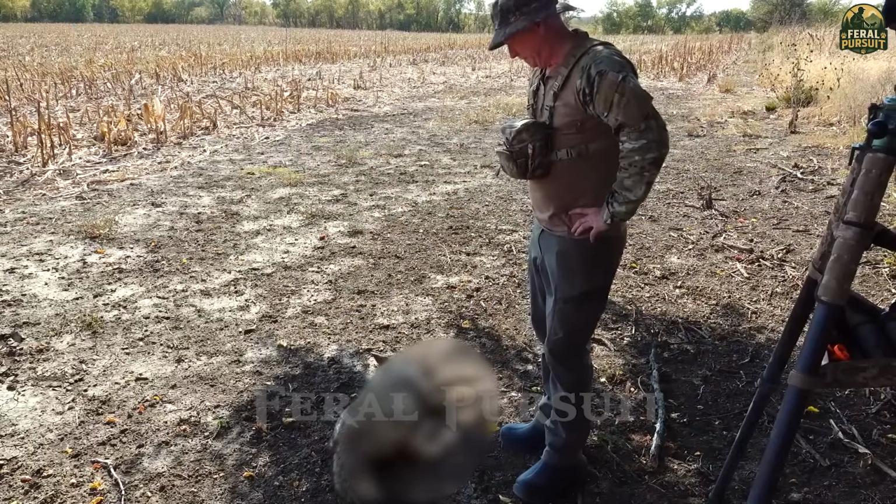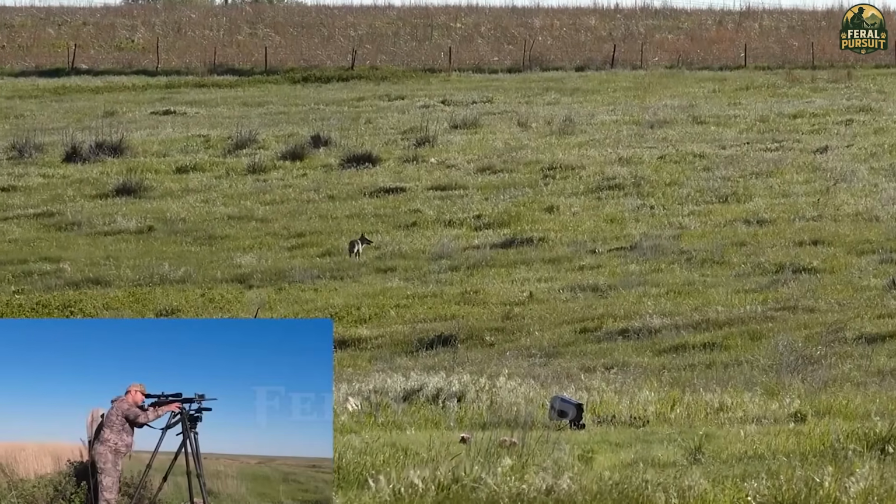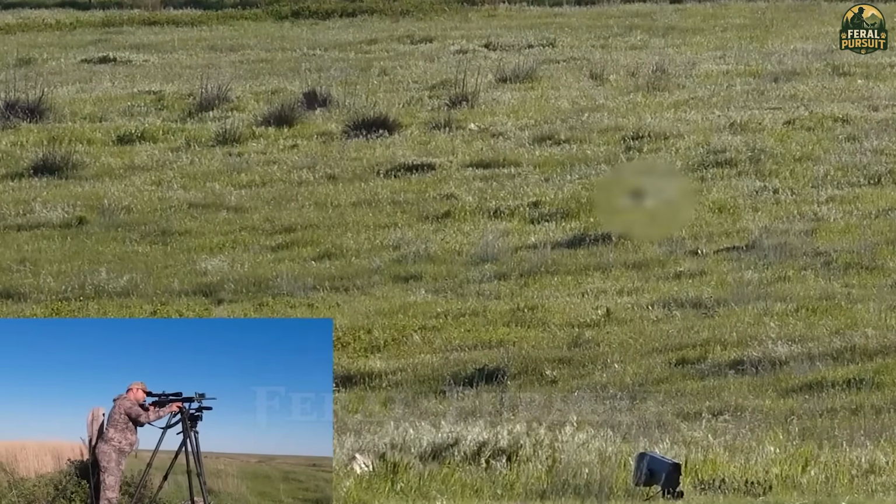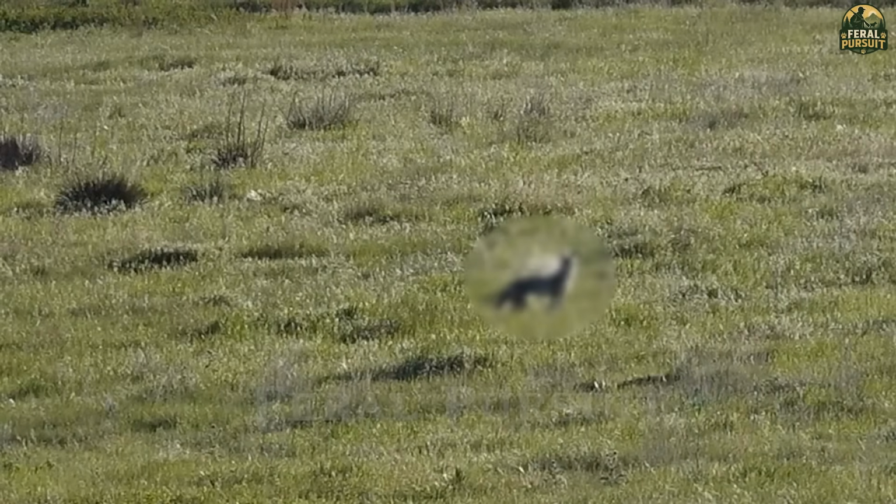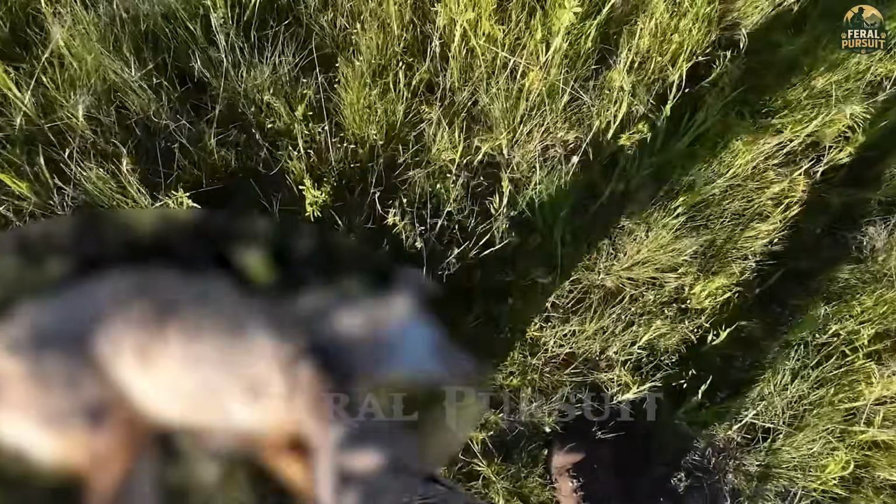Shot to make. You caught him right as he turned. It was perfect. I took a steady breath, locked my sights through the scope, and pulled the trigger. With one shot, the animal fell instantly, no resistance, no second chances. A clean kill, and the contest had just begun.